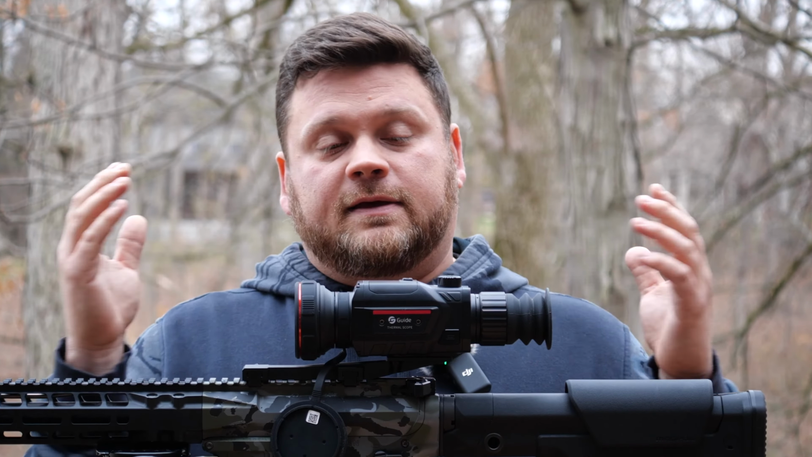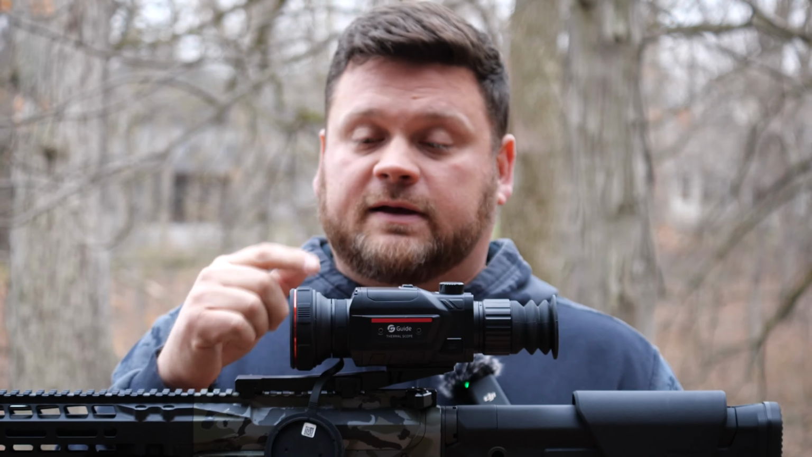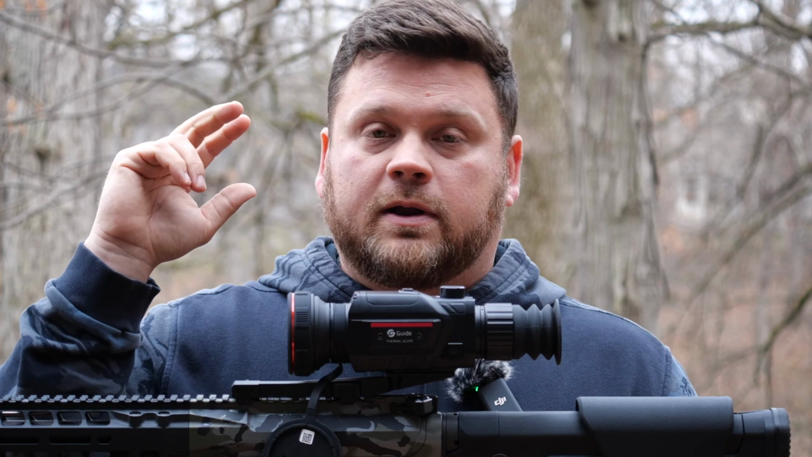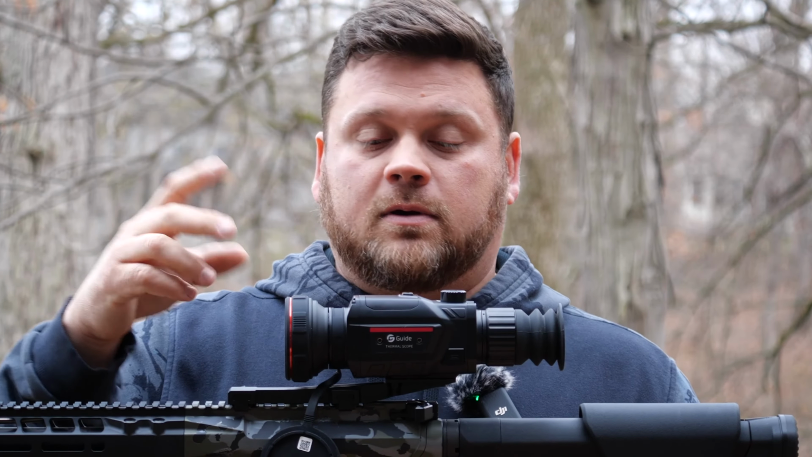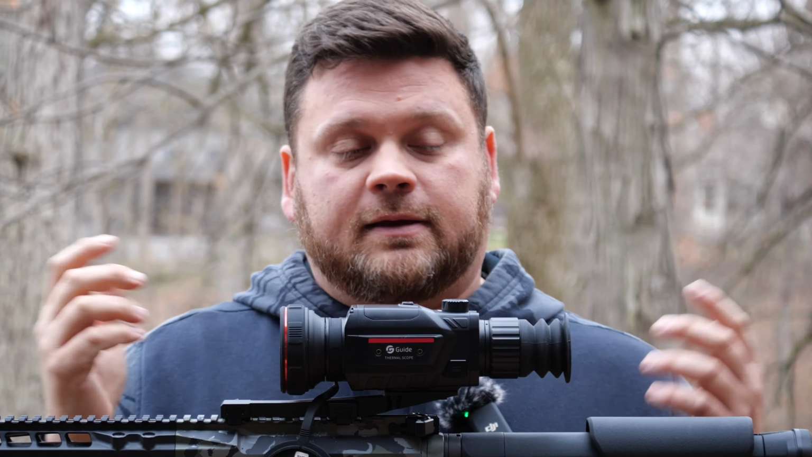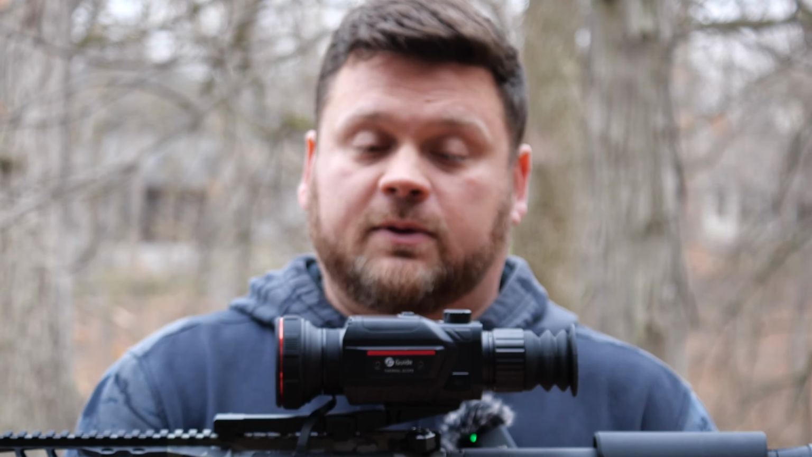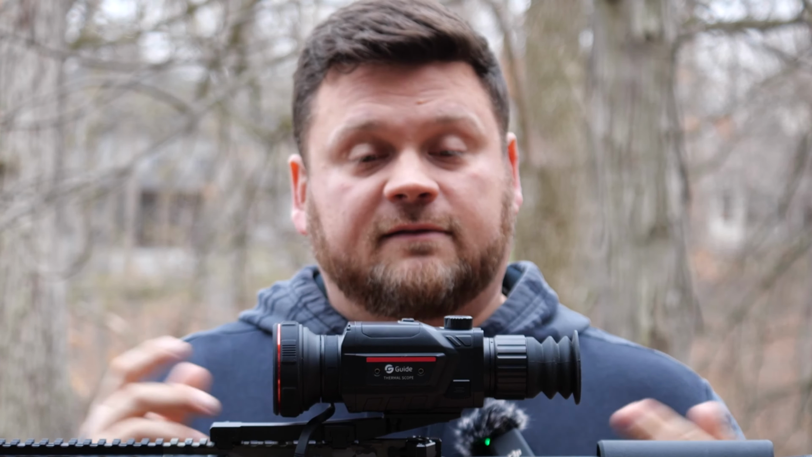But either way, if you're looking to get in the game at a lower price point with excellent quality, or you want a second optic, or, gosh, this is so compact, you could really use this as a scanner, throw it on, use it multi-use. I was incredibly impressed, guys. Again, I love my Halo, but holy smokes, freaking nuts.